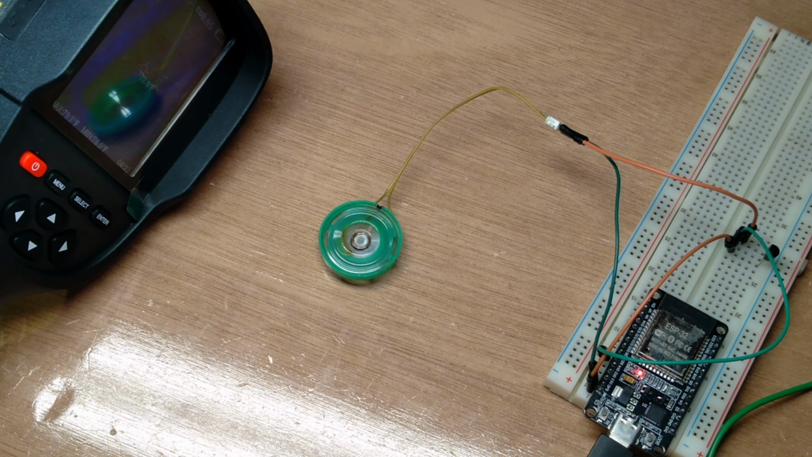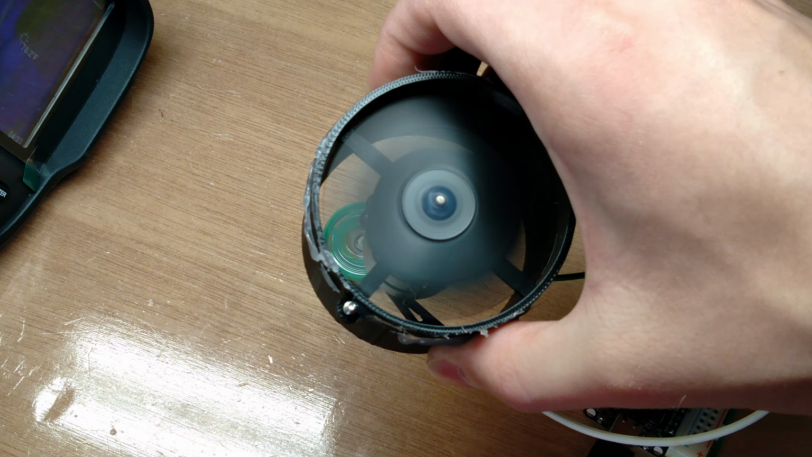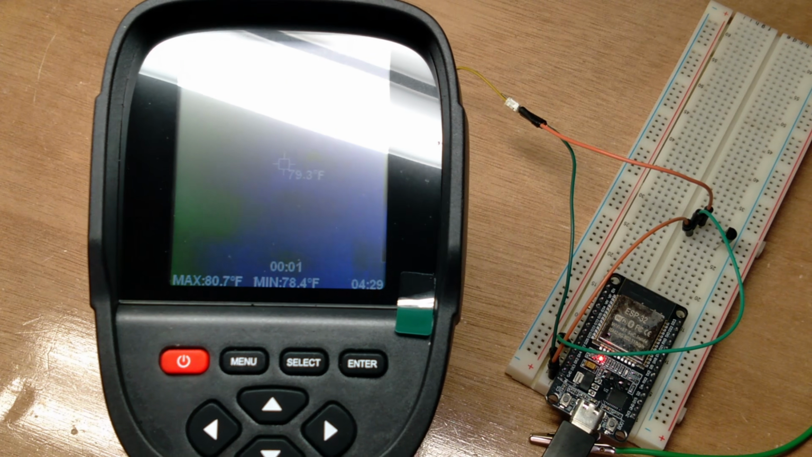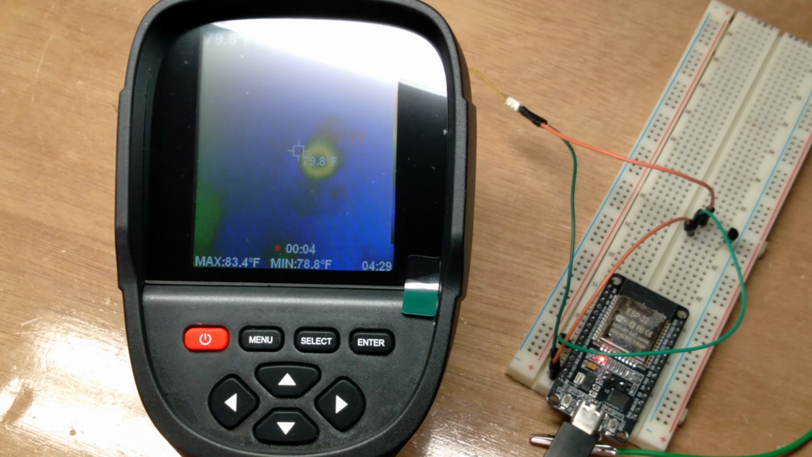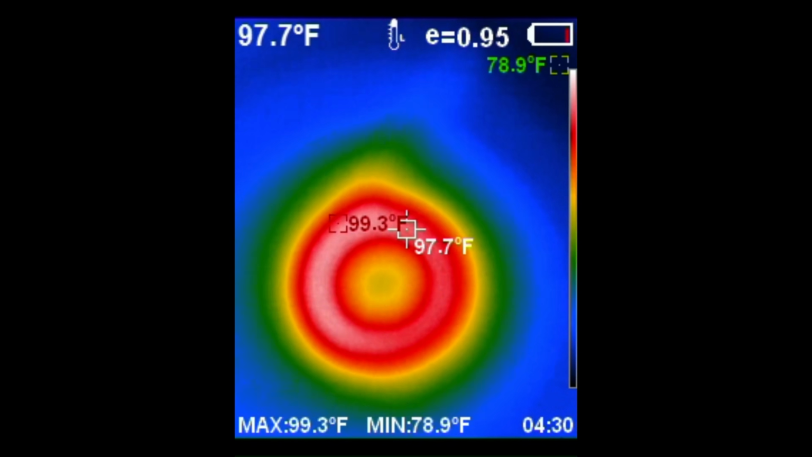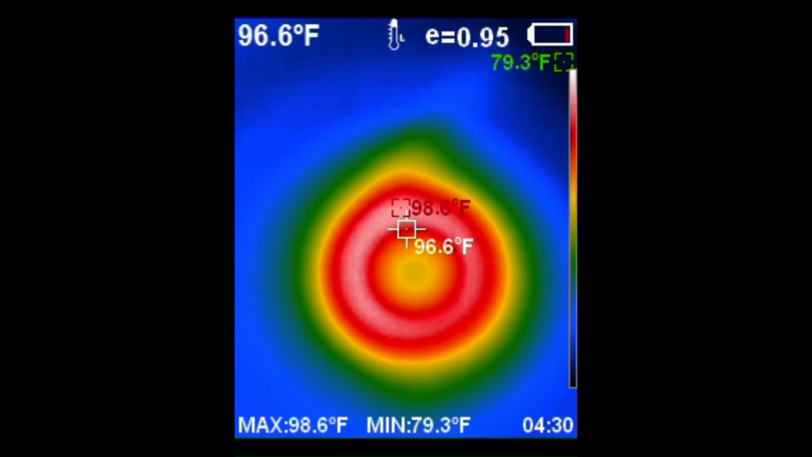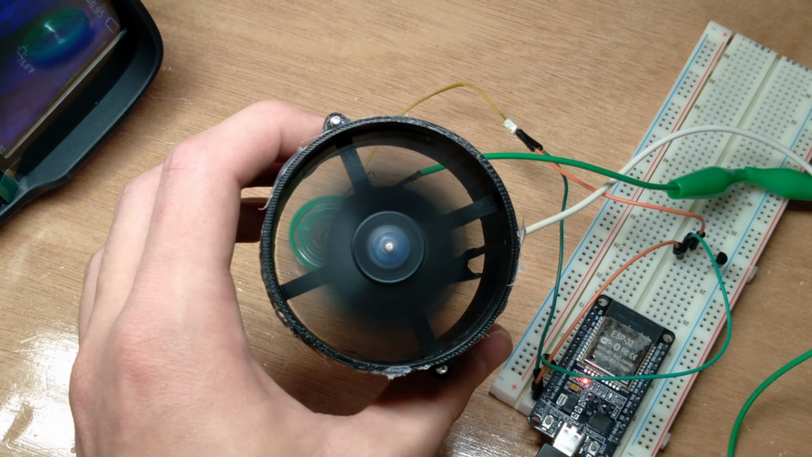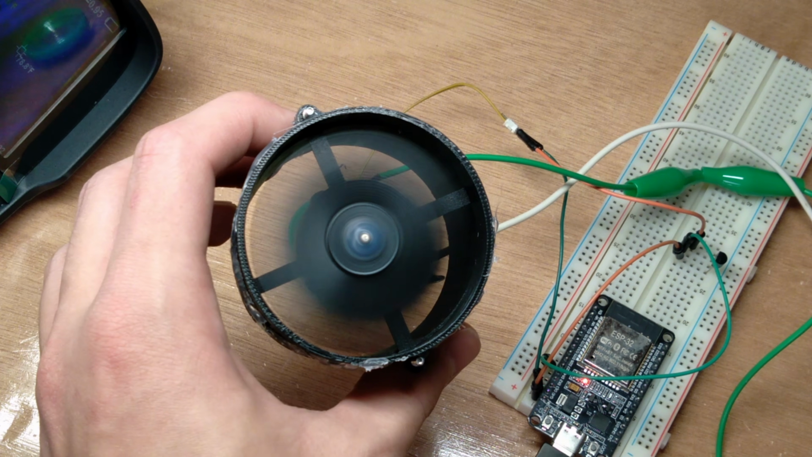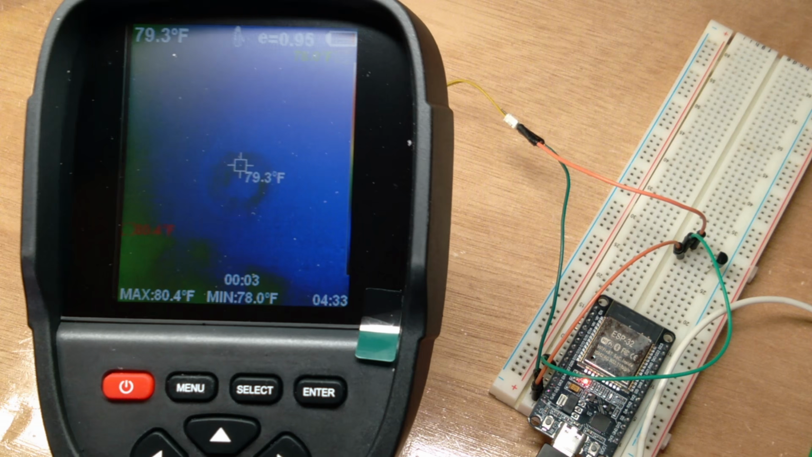Off. 5000. I think the temperature is about the same for 5000 as it is for 2000. Frequency isn't making much of a difference anymore. Seems like higher up in the kilohertz range, increasing the frequency only barely affects the temperature now. Now let's do max 10,000. 10 kilohertz.